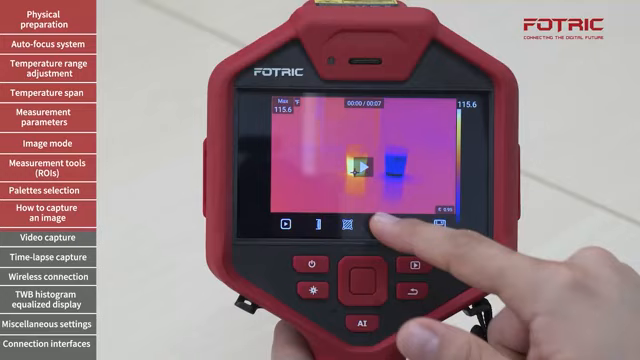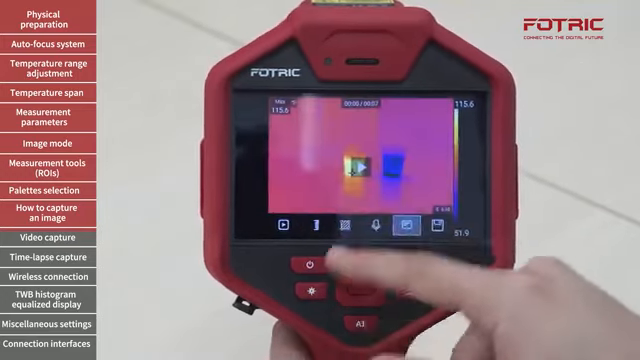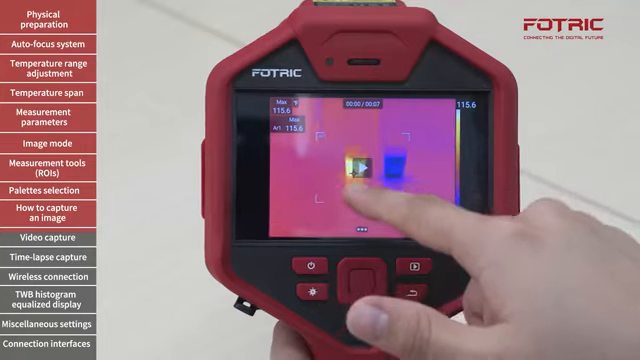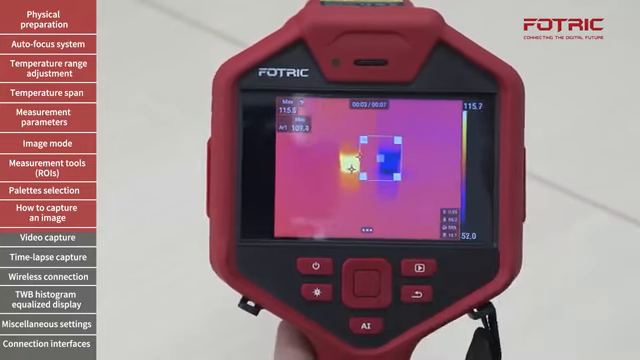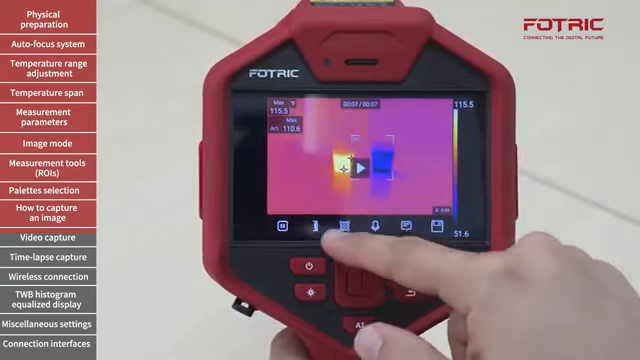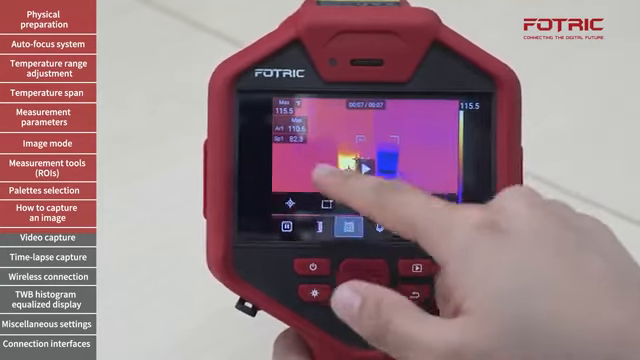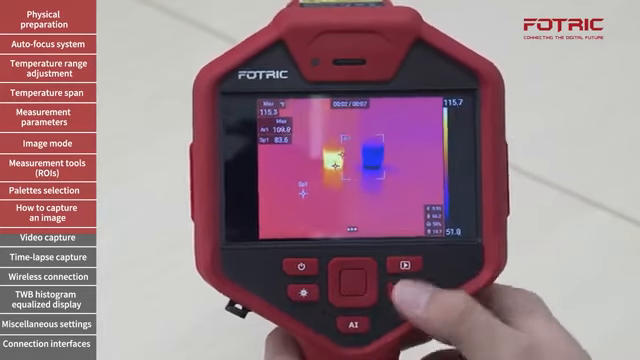On this part, I can also add voice notes. I can create annotations. I can also add specific measurement points or boxes. So this video is completely radiometric. I can capture temperature data anywhere on that video. Let's say I'm going to move this spot over here.